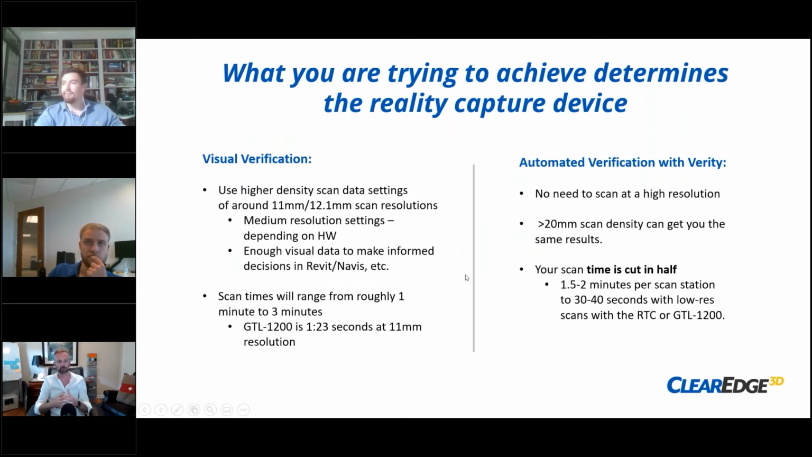For visual verification, if you're doing terrestrial scanning, you definitely want to turn your density up to 11, like the Spinal Tap thing. You want as much data as you possibly can get. Too much, there is such a thing as too much. So resolution settings on different hardware might say low, medium, high, or they might say 3.1 millimeter, 11 millimeter, 12.1, 20, things like that. Medium is fine.